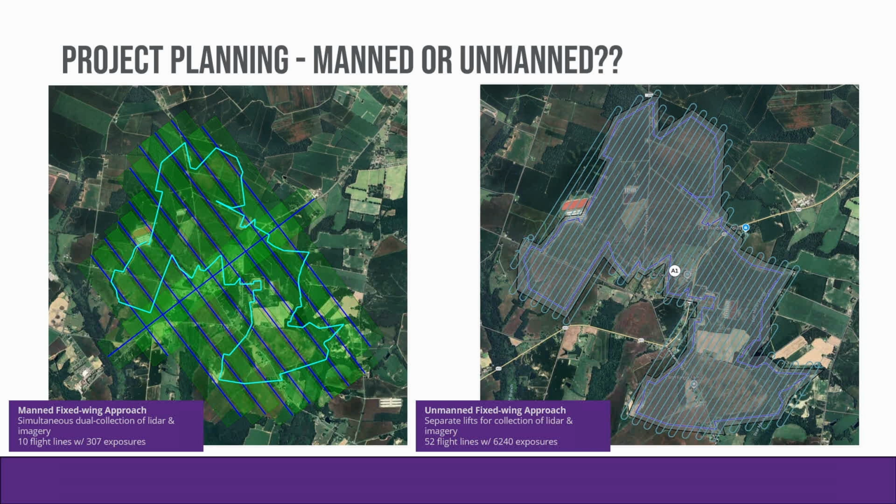So another aspect of project planning is, should we use manned or unmanned for the approach? This is a 1,200-acre solar site that we were proposing on, and this is a standard practice for us. We look at any project both ways. From a project planning perspective, we're looking at how many flight lines is it going to take us to collect the LiDAR? How many images are we going to have to process? How much control are we going to have to use for that project? And then will that acquisition method support the project specifications and required accuracies for that project?